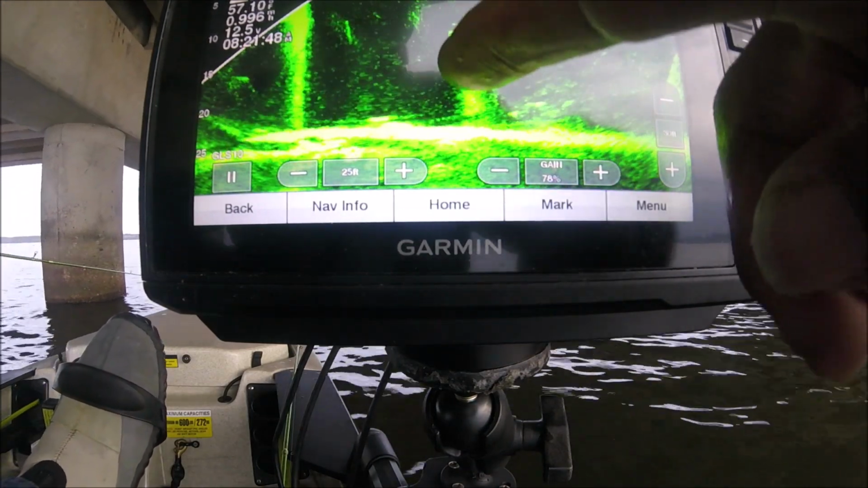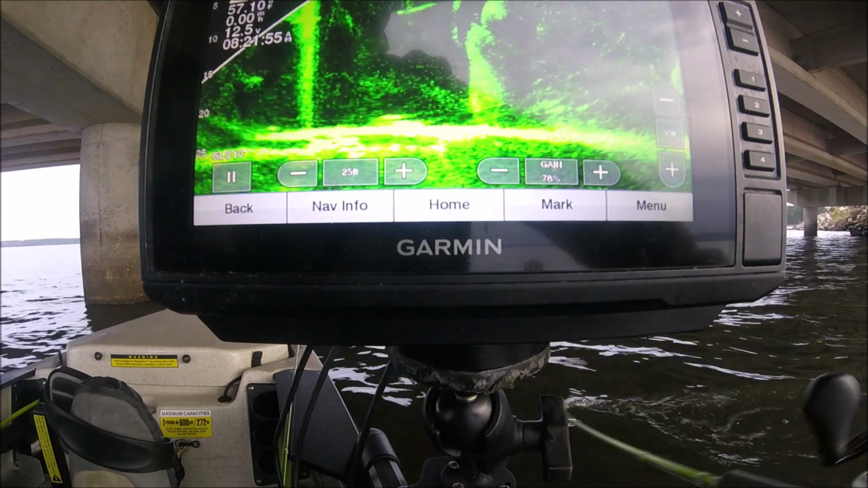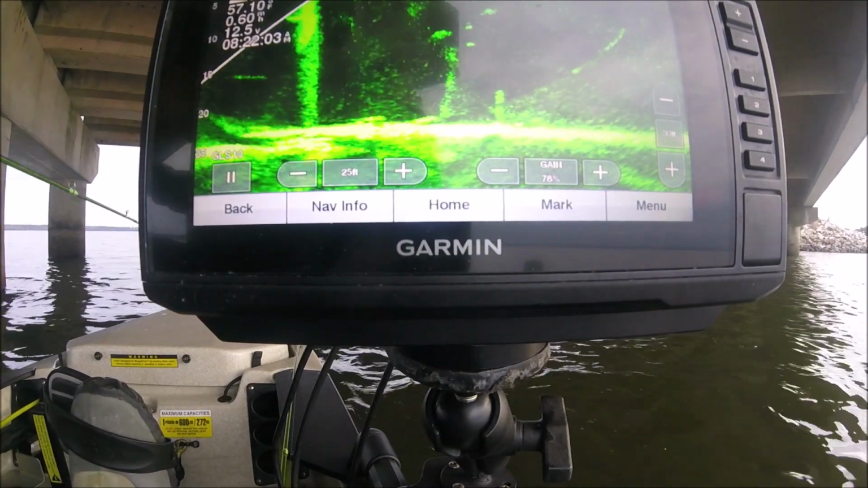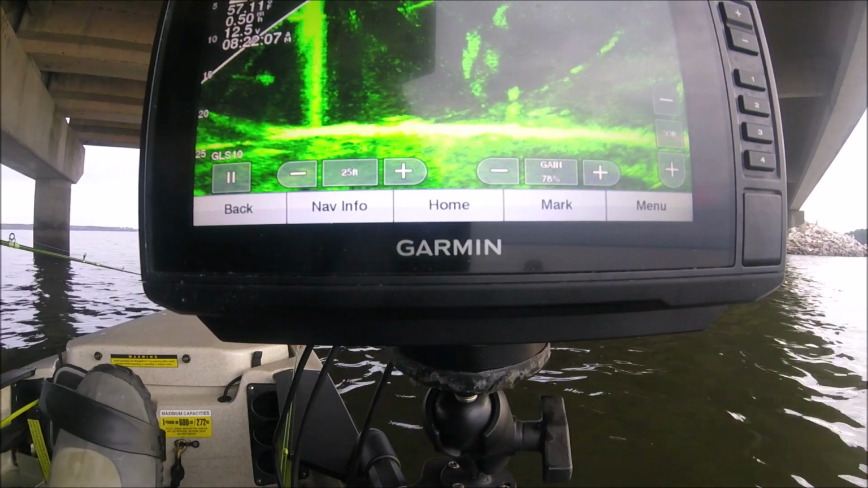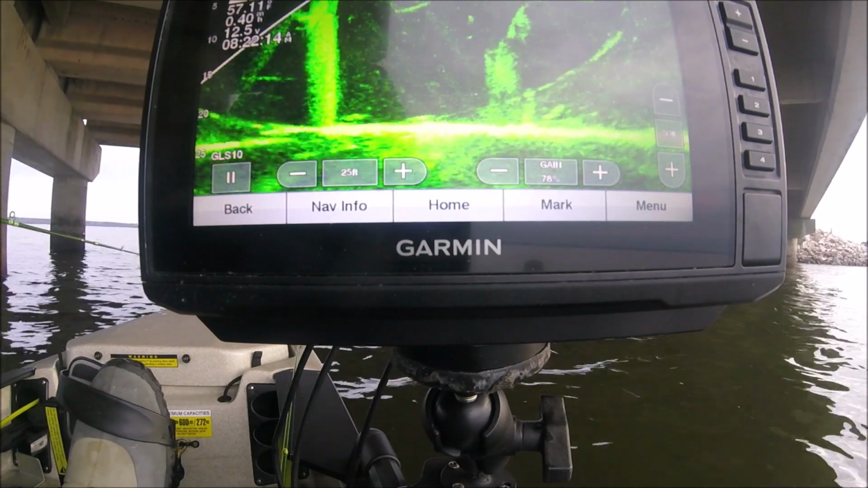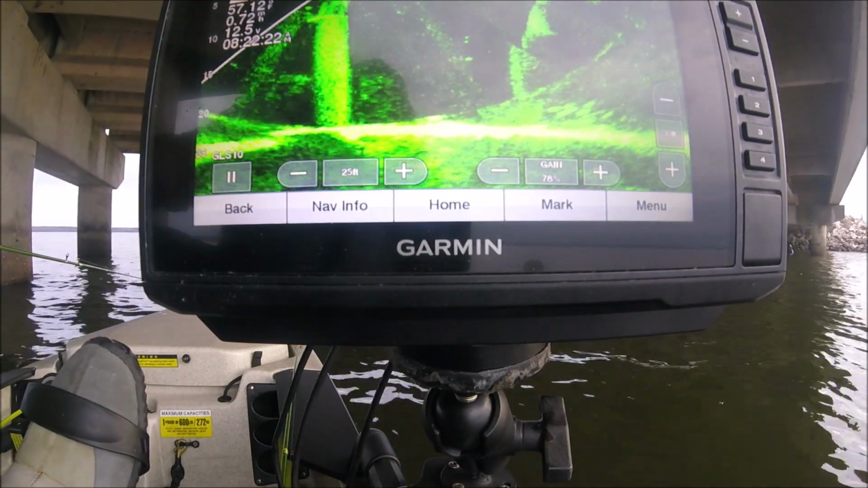See, I'm letting my bait down right there. The fish are over a little bit though. Let's see if I can drop right down on them. Gotta try to get my jigs in focus. See them down there.